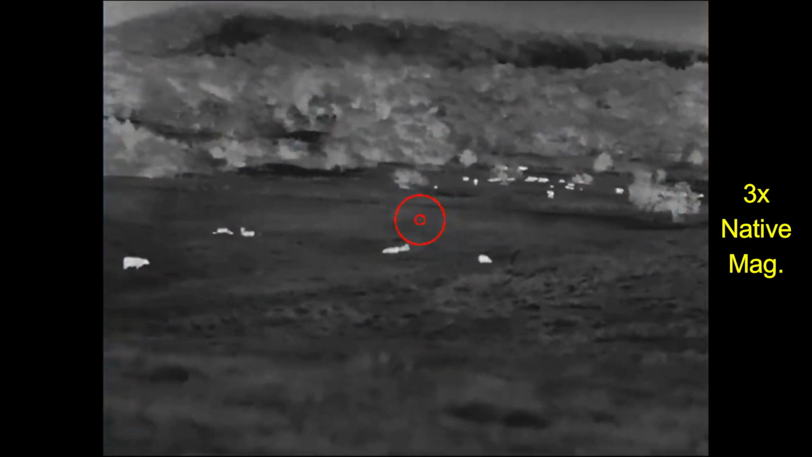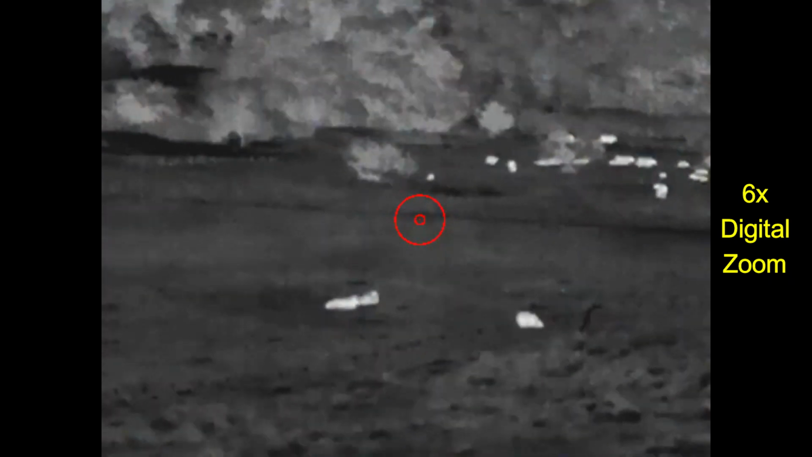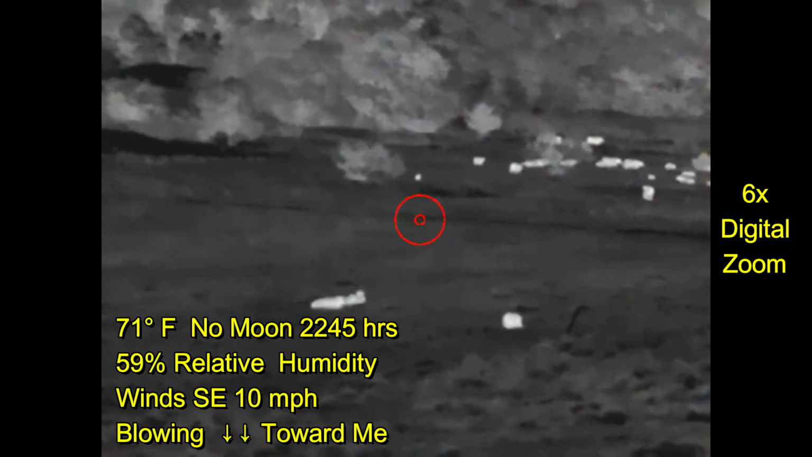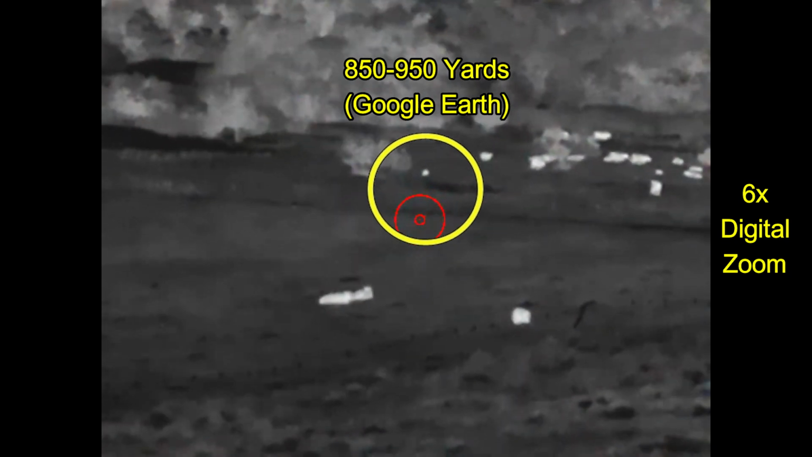Now this time I'm going to do something a little different. Start with the last hog first. Now both hogs were actually spotted from this point, and so that's why the video is starting from here, but I only got video of the last hog from this point. Now this hog happens to be out there at about 850 to 950 yards.